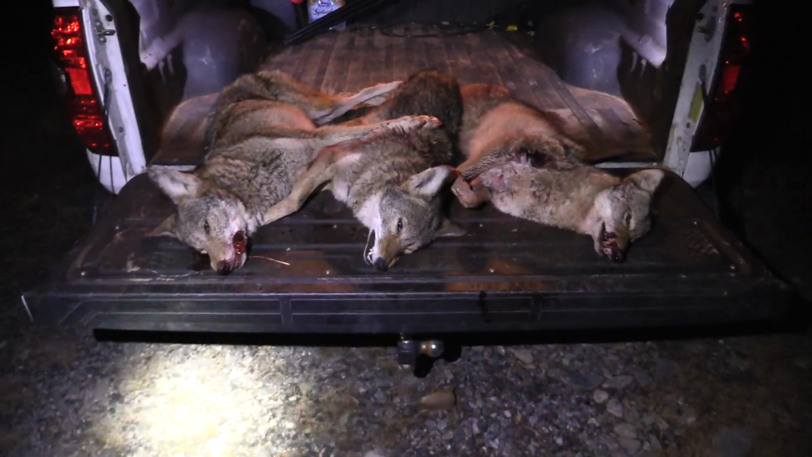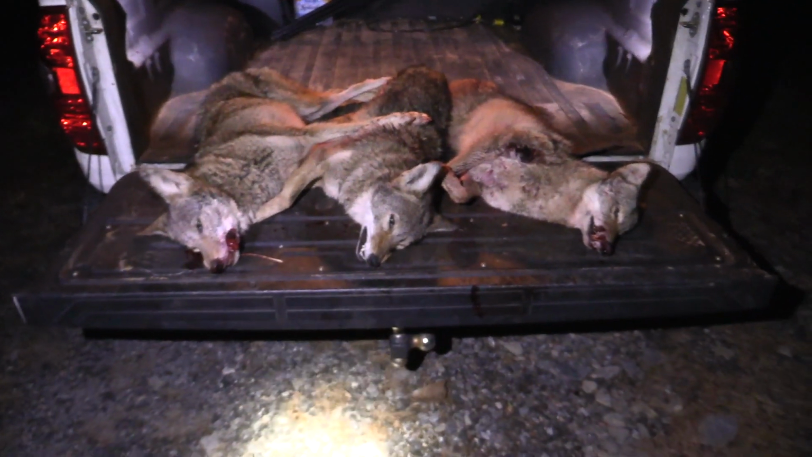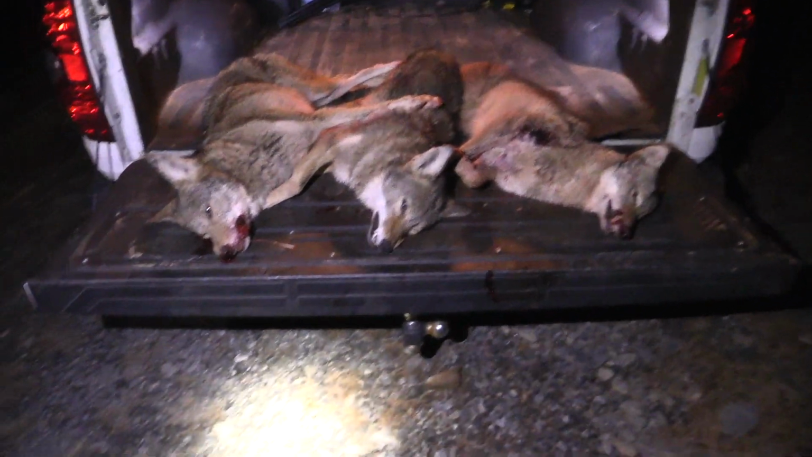3 banger on the night, really 4 if you count the one that we shot and ran off that spun that we think got a pretty good chance is dead. Man, you gotta love it, gotta love it, gotta love it. So with that, guys, we've got a couple more properties we can go to. The dogs are actually just now acting like they're really and truly wanting to run, which is a good thing. So let's get these bad boys in the back of the truck loaded up and get me a drink of water because my fluffy butt is a little thirsty. And let's go see if we can put some more in the back of the truck, baby.